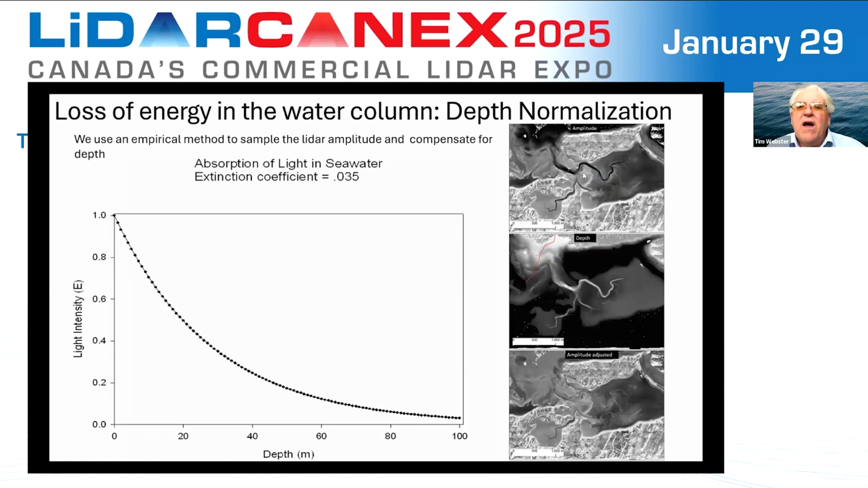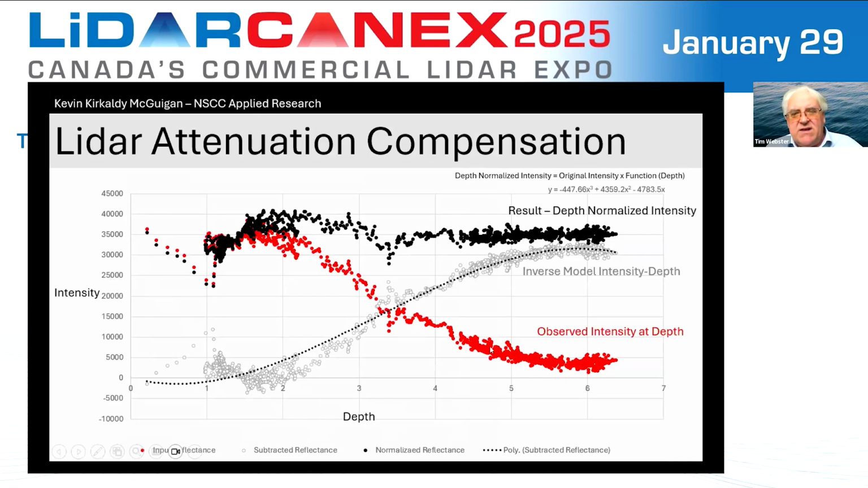Here's an example of that exponential curve again. And what we've done here is there's the original intensity on the top, the depth on the bottom, and we've sampled along different depths, ideally trying to stay within one cover type like sand. And what we can then do, we can plot that, and we can see there's that exponential decay again of the observed intensity at depth. We can develop an inverse model for that, and then apply that equation and get a result of what we call depth normalized. So the new intensity is a function of the original intensity and the depth.